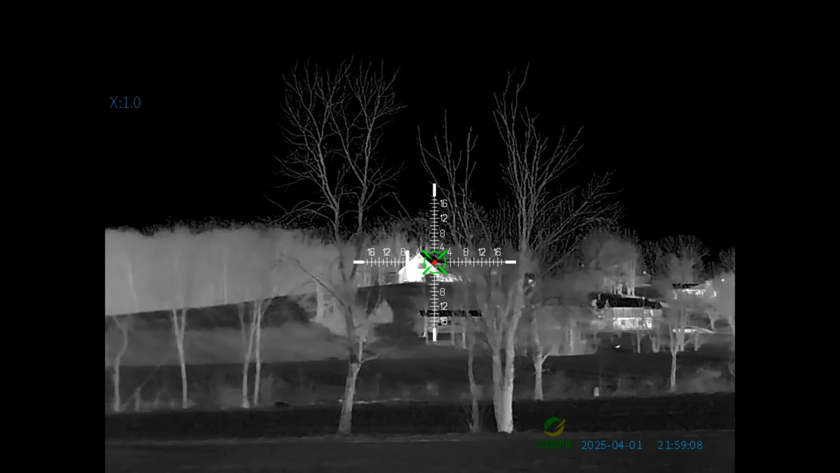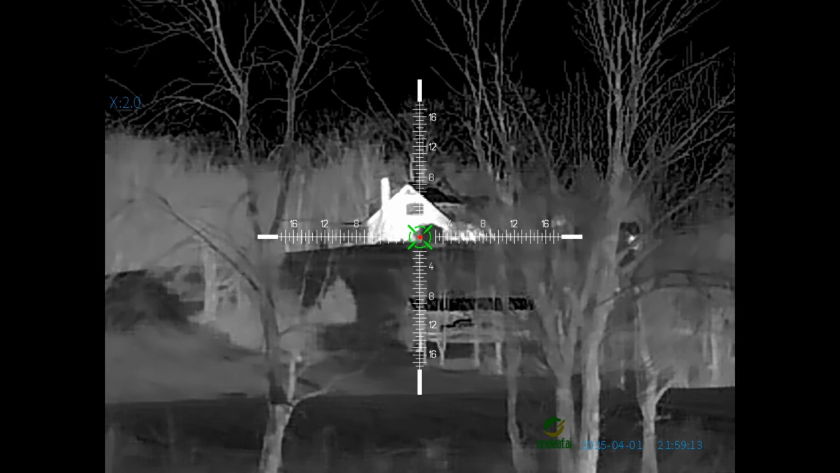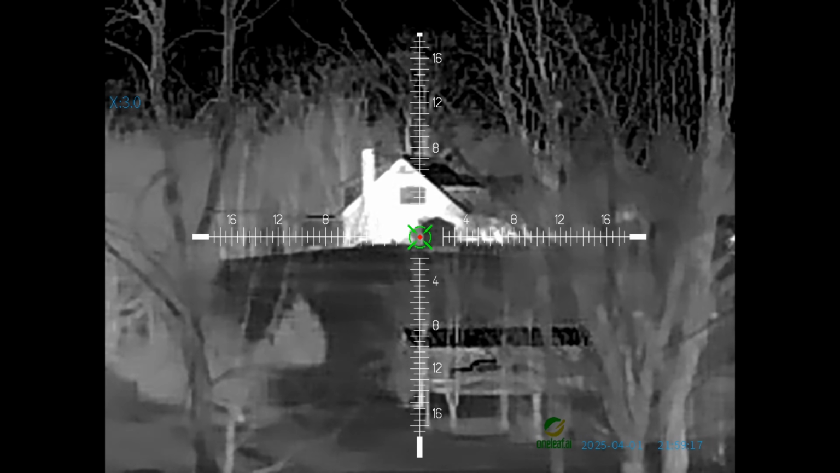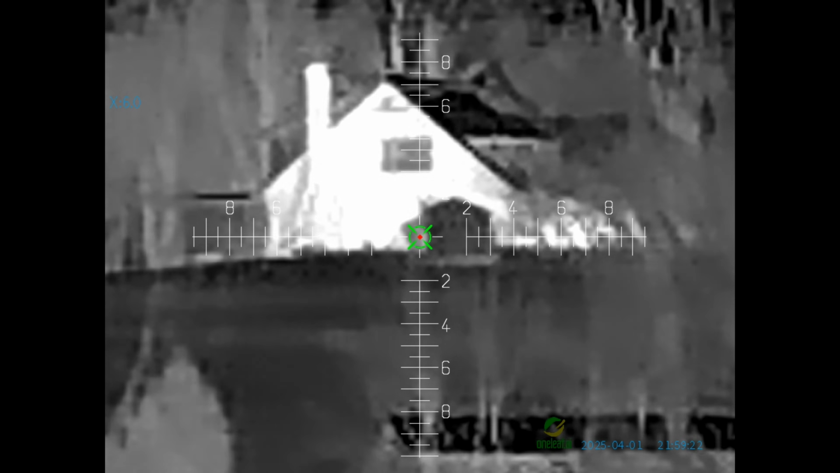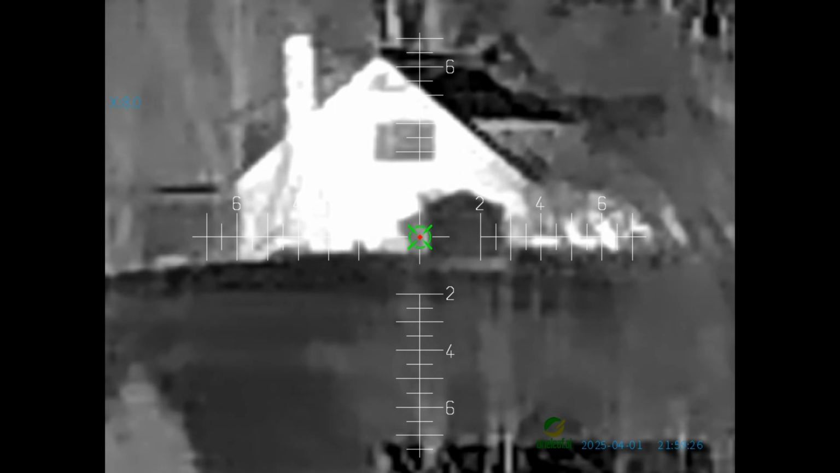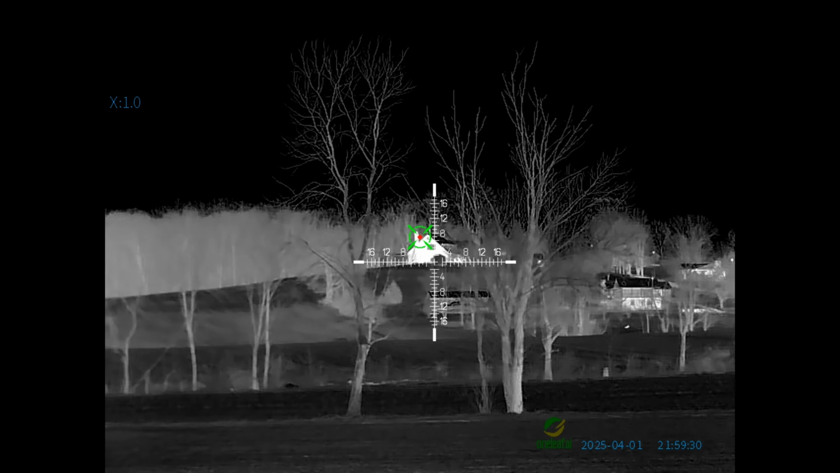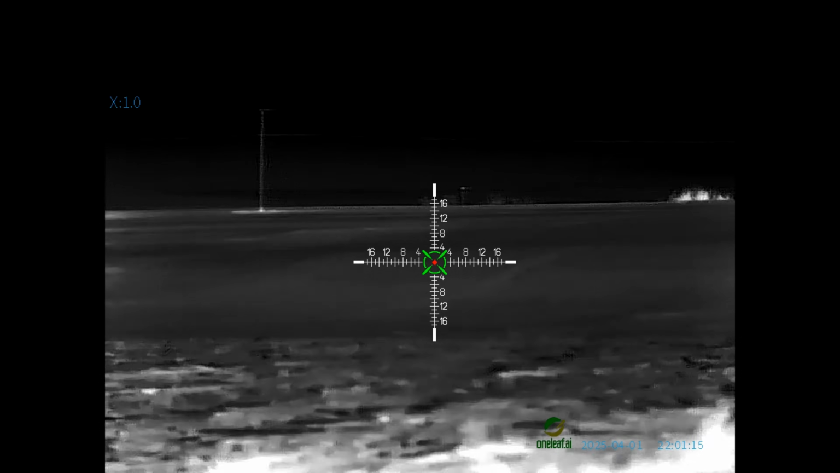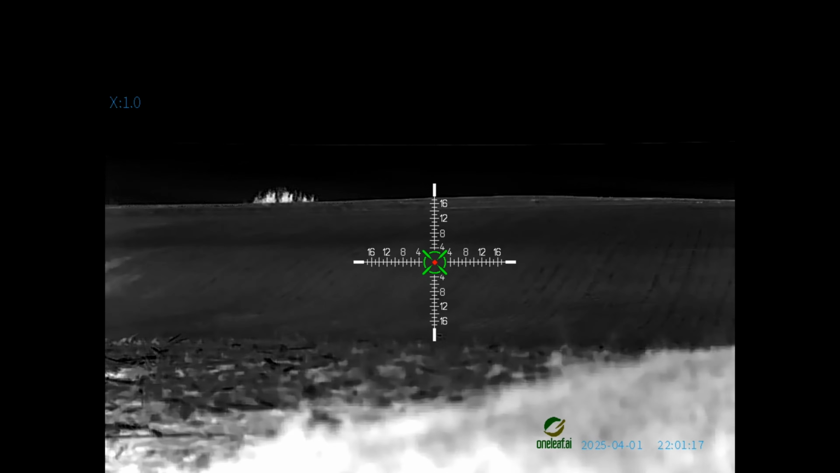It's just absolutely insane. And then with the detection range for that thermal imager being like 2,000 some yards, I think it is, that's over a mile, I believe. So even if somebody was walking around in a field or whatever a mile away, you're still going to get a heat signature from them. So that's insane. But yeah, here's this little guy out in the field. I was trying to see if I could see what it was, and I got a lot of footage, which I'll just kind of go through it real quick.